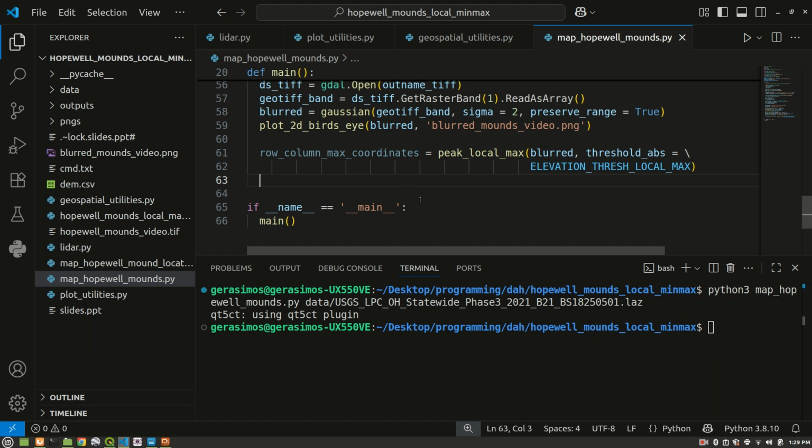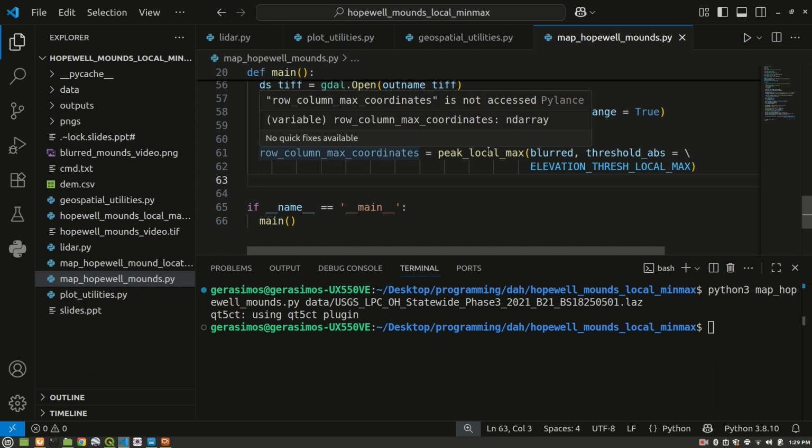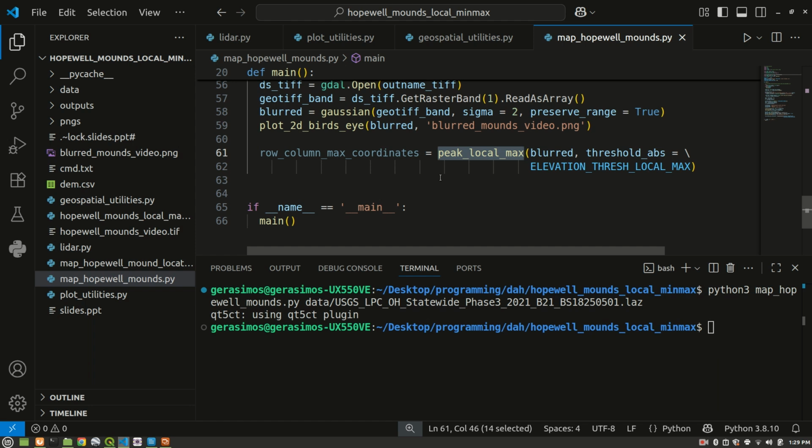What's important to note here is that this peak local max function is going to be returning the row and column indices in blurred, our 2D numpy array. So if we're going to want to write the results out as a shapefile, like a point shapefile that maps the mounds, we're going to need to take those rows and columns, those y and x values, and convert them into latitudes and longitudes. Okay? So how are we going to do that?